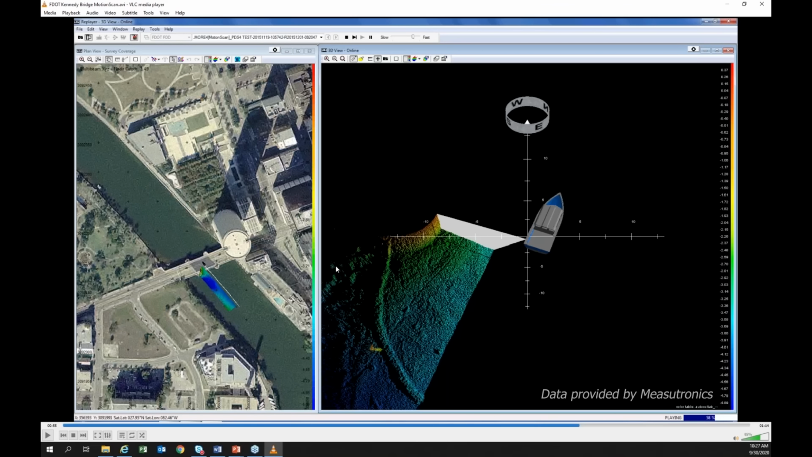So to fill in this area, they could drop the tripod, or even come over here, drive into this position, hold station, and scan this area to fill in this blank space as well, depending on if they can get the boat there or if it's not too shallow to get the boat over there as well.